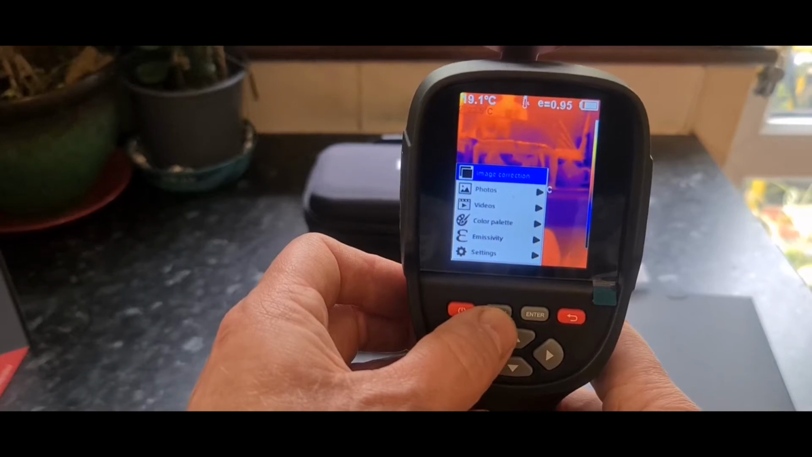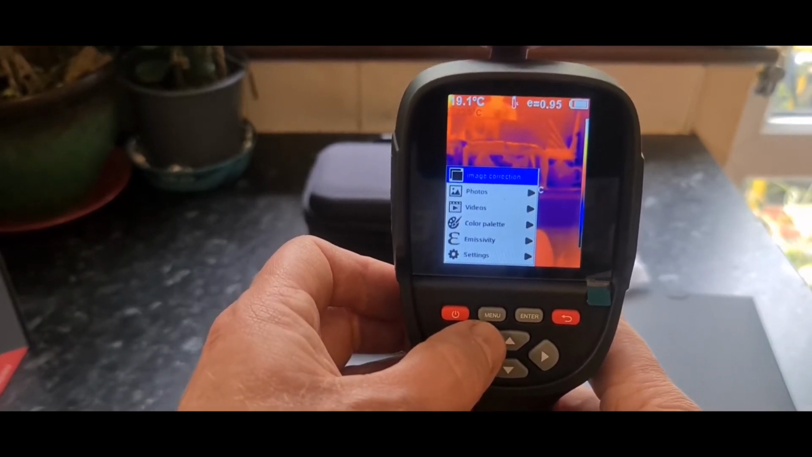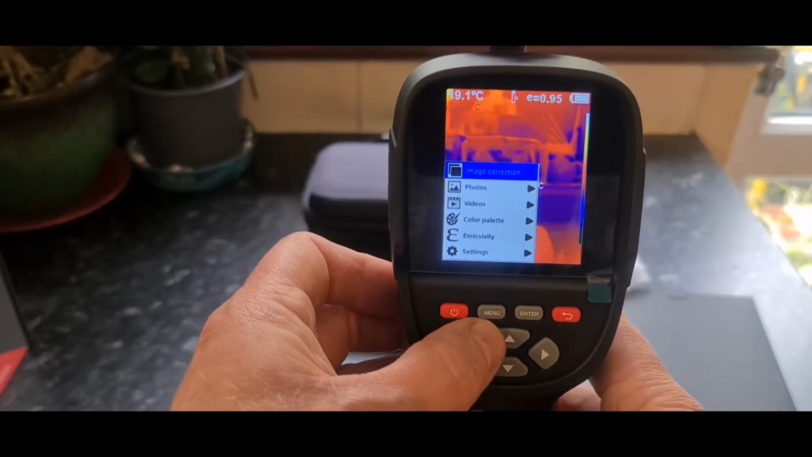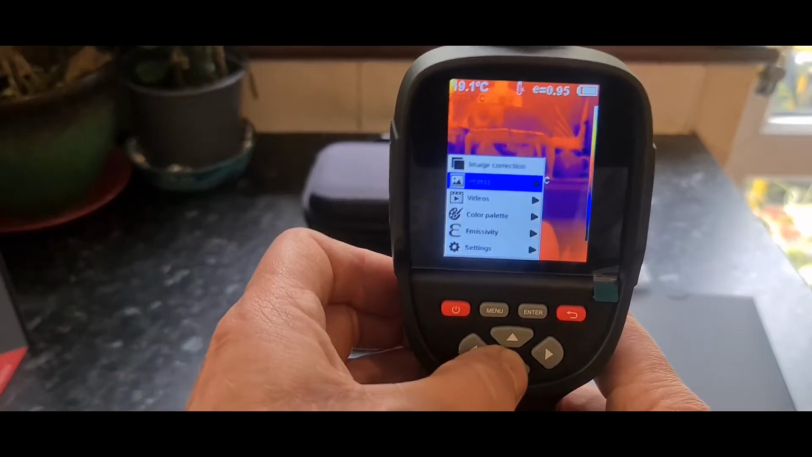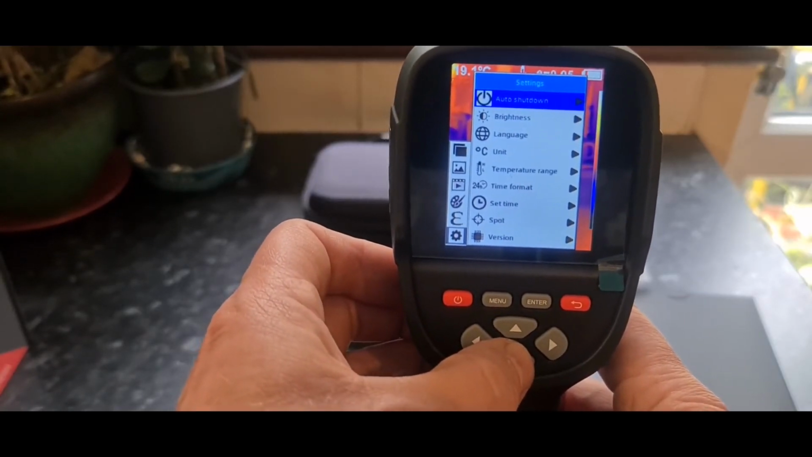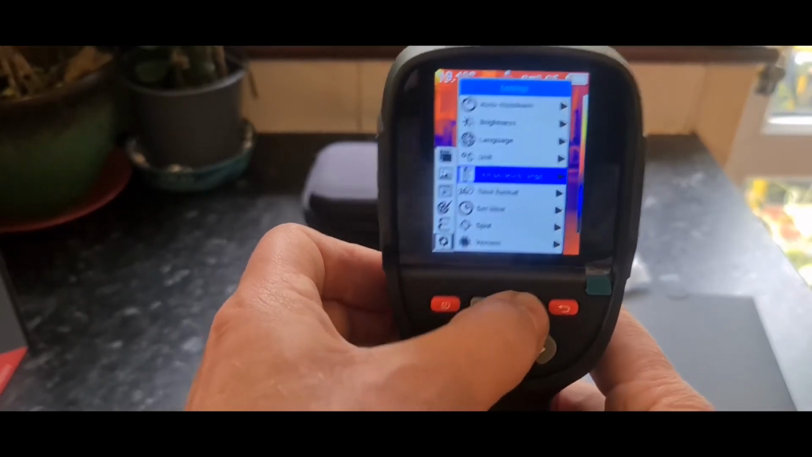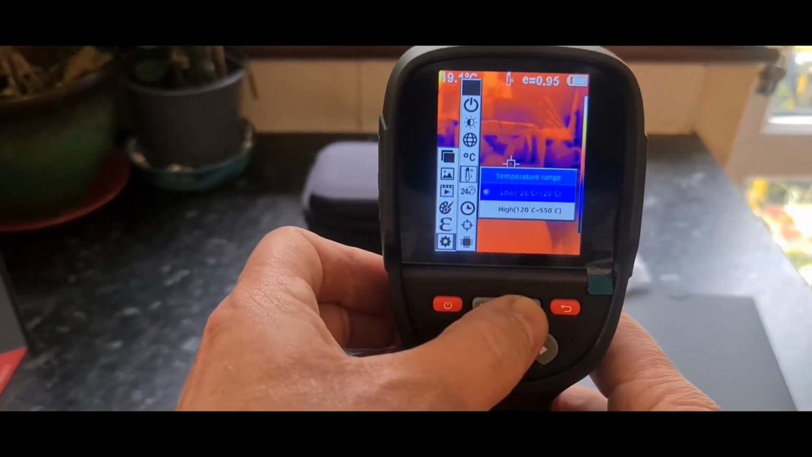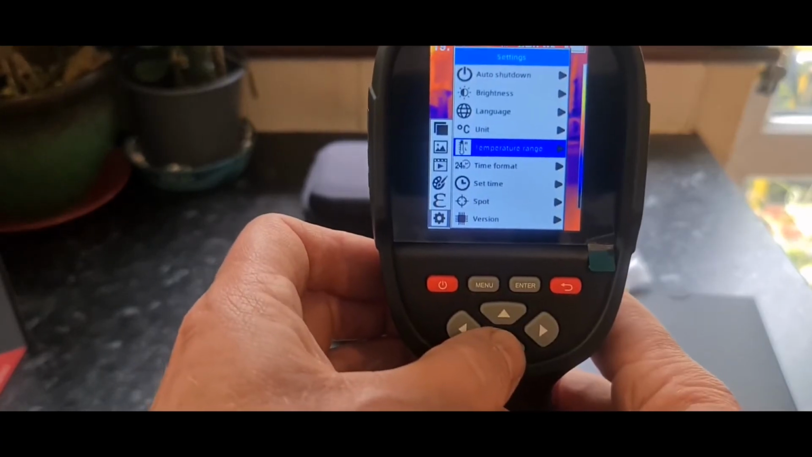We've got image correction, which isn't highlighted because we don't have any images to correct as far as I'm aware. Then we've got photos, videos, color palette, emissivity, and settings. If we just pop down to settings for a second and then press enter, here you'll find your auto shutdown, brightness, language, unit, temperature range, all that kind of good stuff. If you wanted to go into there, you could go from 20 to 120 or 120 to 500 Celsius. Pretty impressive, I think you'd have to agree.